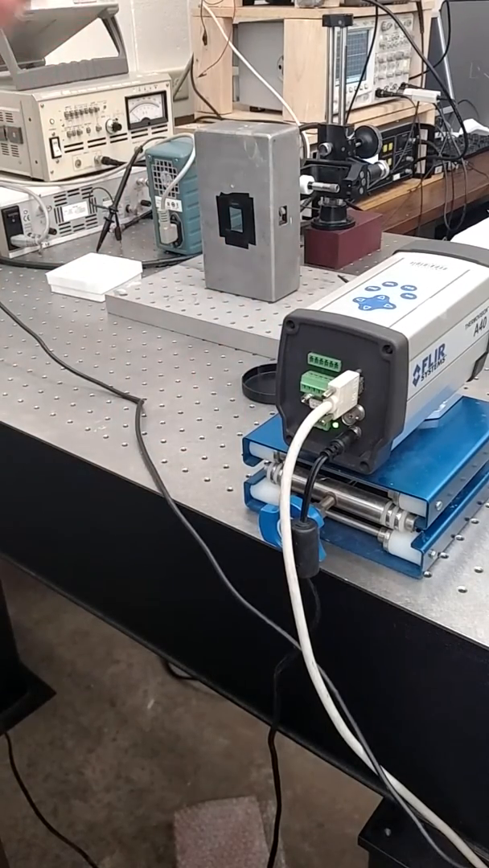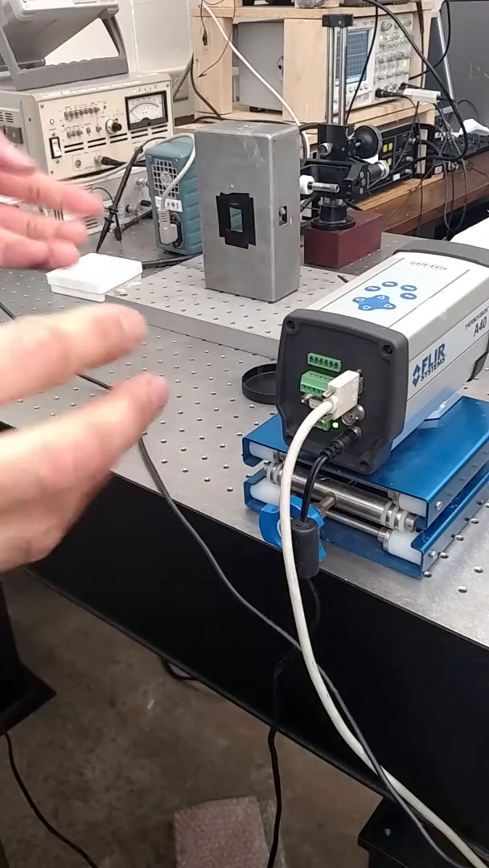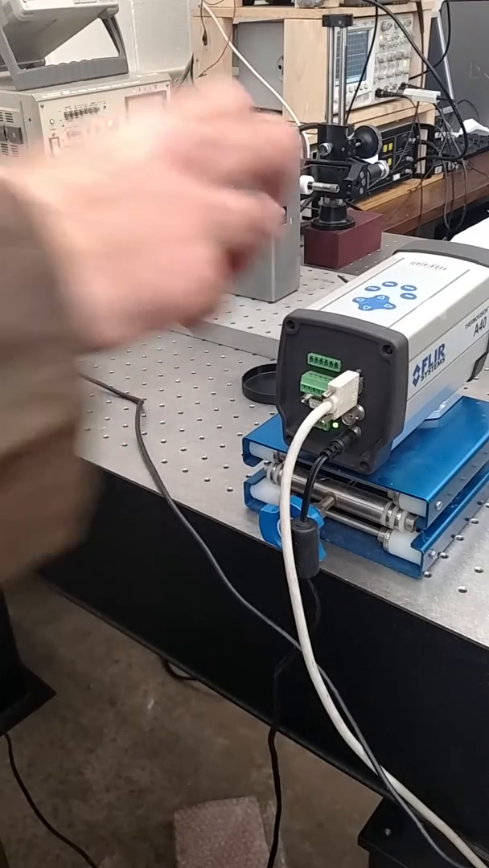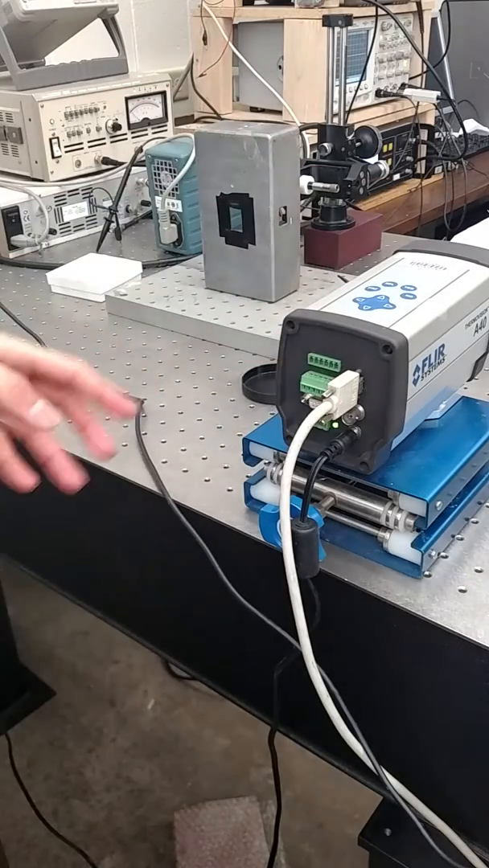So that's what we were using to monitor the temperature at one point on the sample automatically, because there's no real good software to interface this with LabVIEW directly, so we have to output a voltage. You have to change some settings.